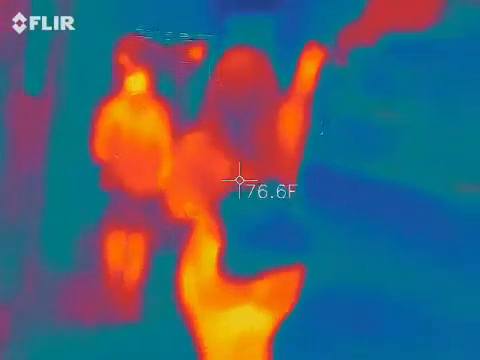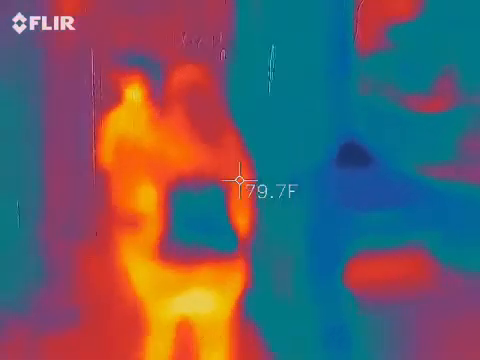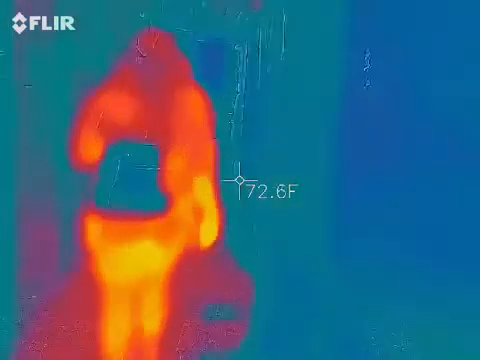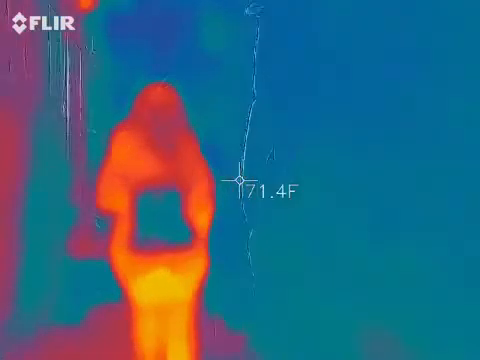Look, that's nice. That's like a cool window. Didn't see many stained glass out here. My husband. Just heard my husband.